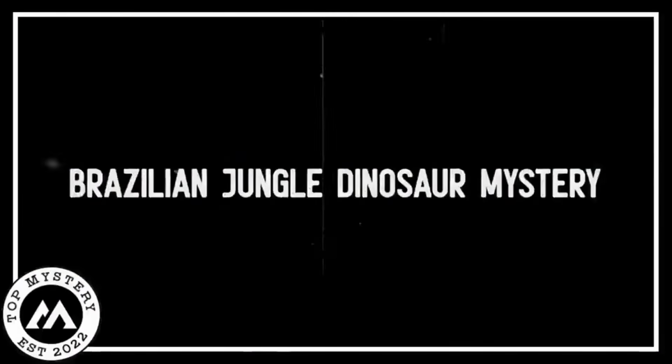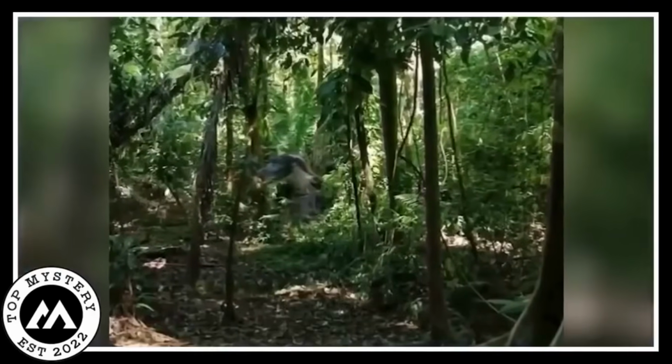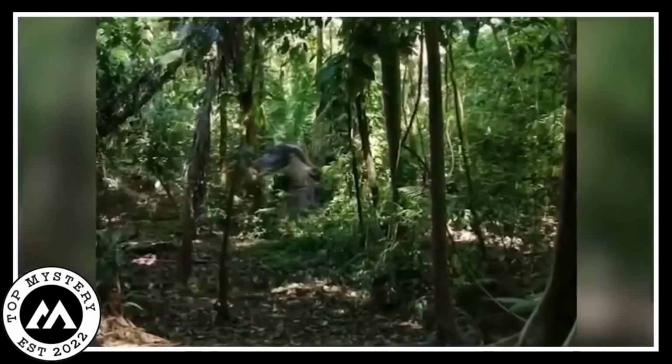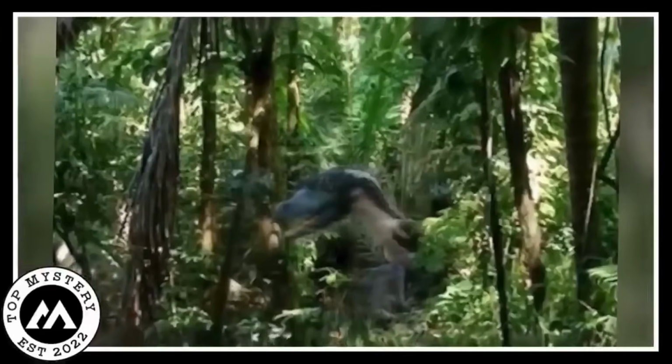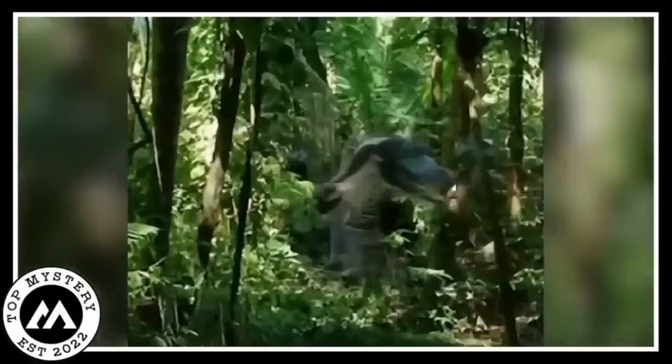Brazilian jungle dinosaur mystery. In a big forest in Brazil, a strange video came out showing something huge and mysterious. It looked like a giant creature walking on two legs, kind of like the old dinosaurs we read about. The video was a bit blurry, making it hard to understand what exactly it was. As the video played, the forest sounded spooky with each step of the creature.